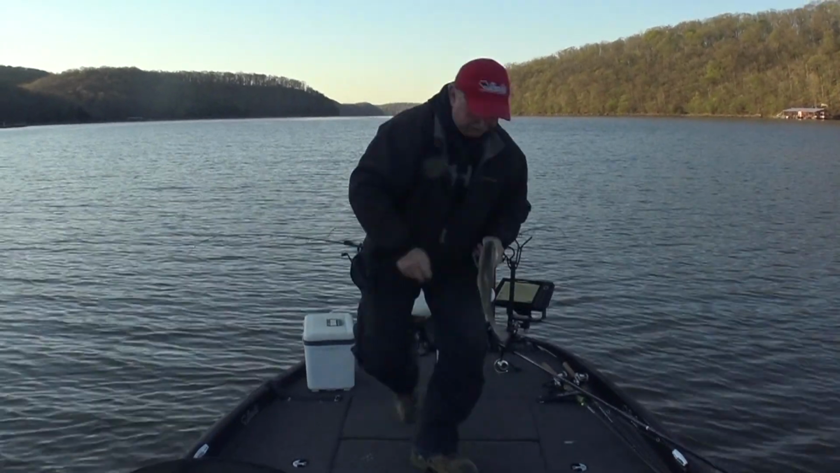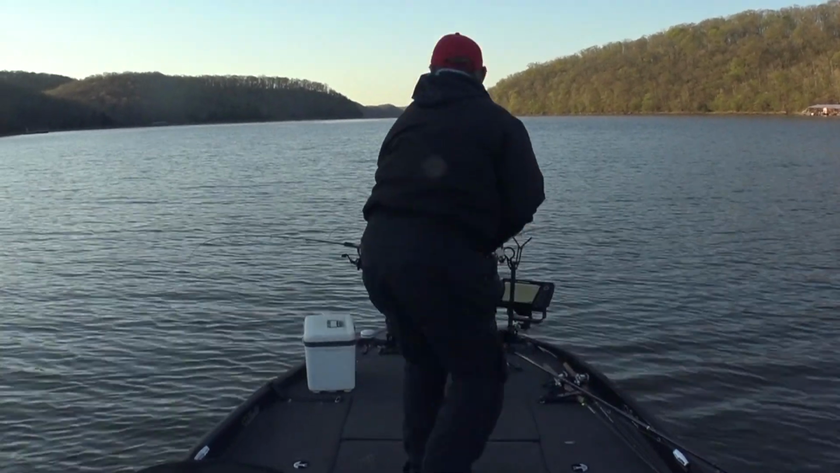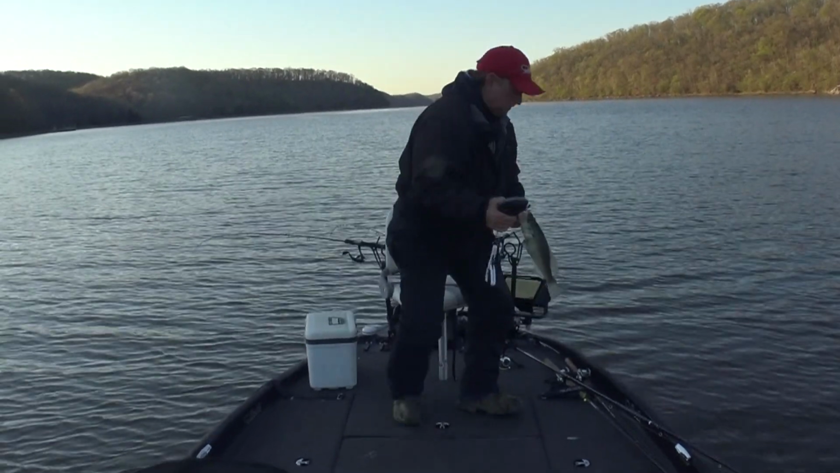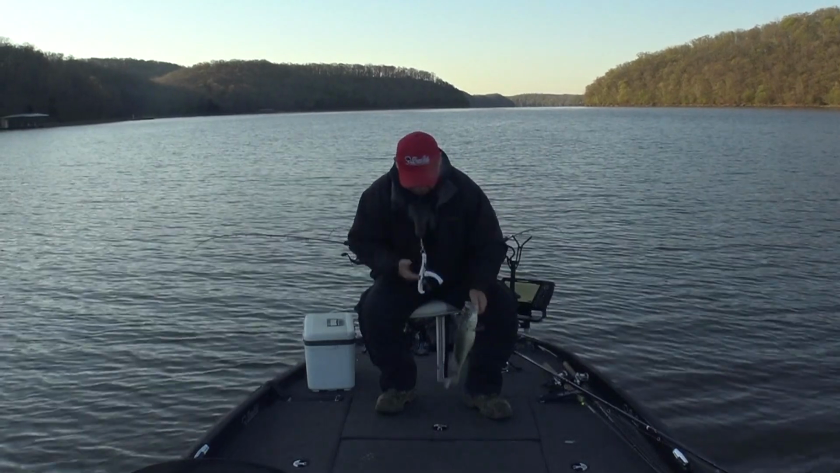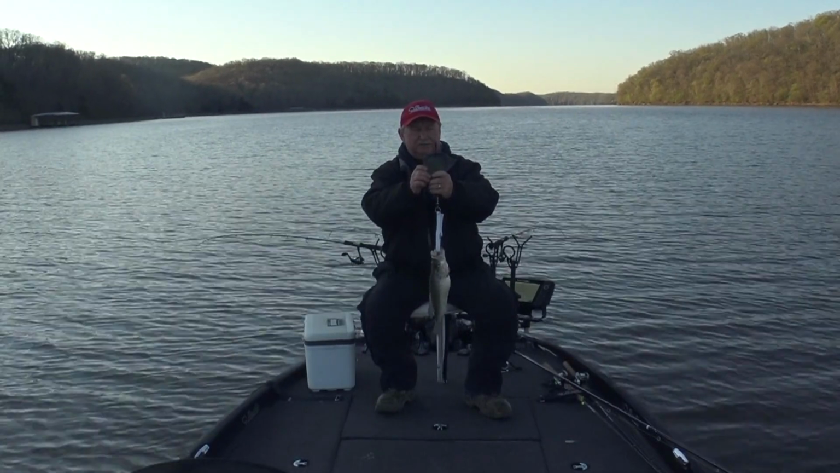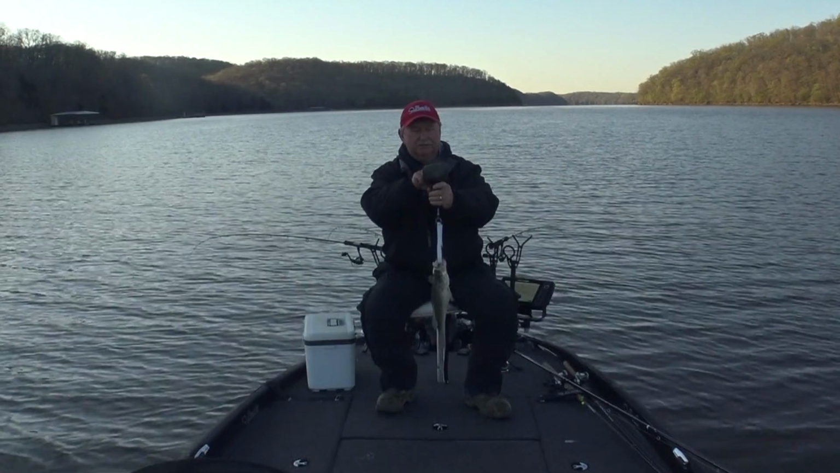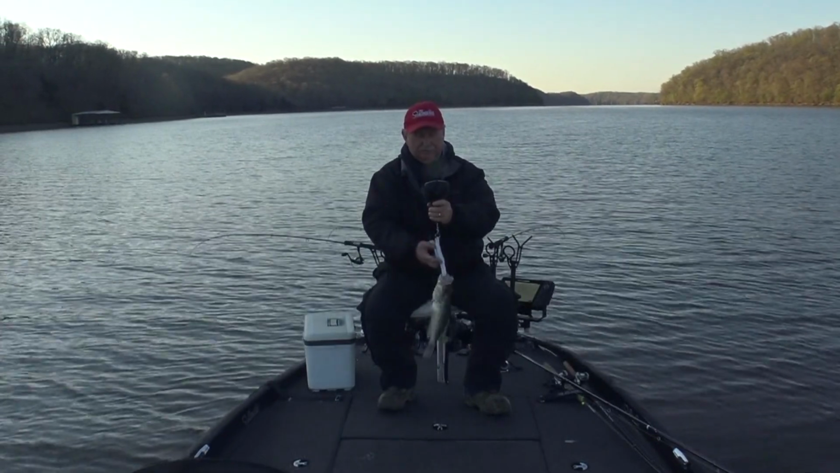Let's weigh that fish. Nice fish. 156. Boy, we haven't been going 10 minutes.